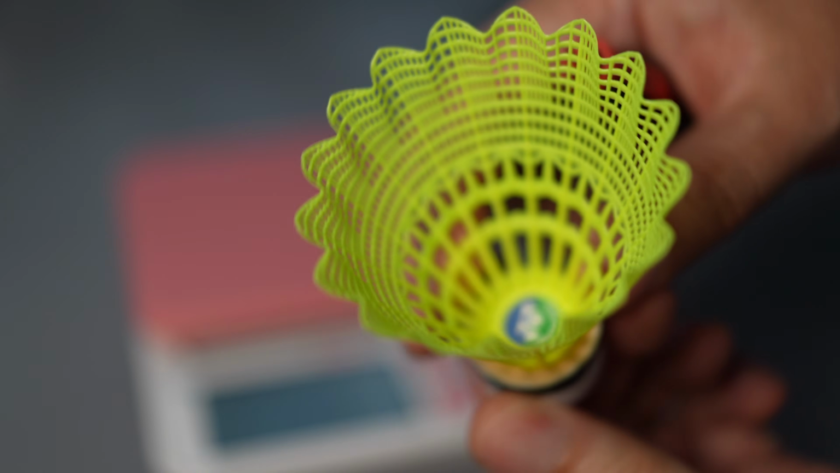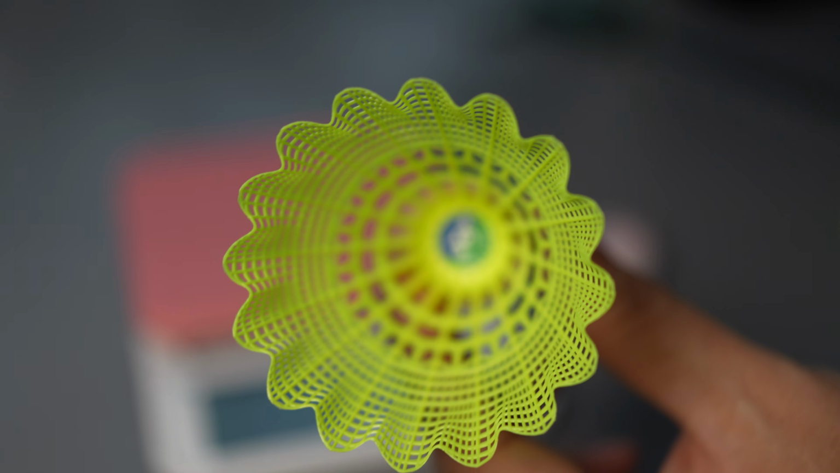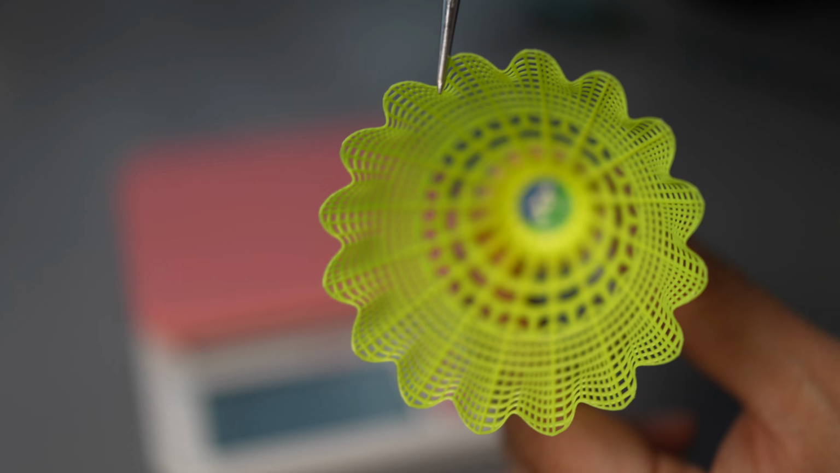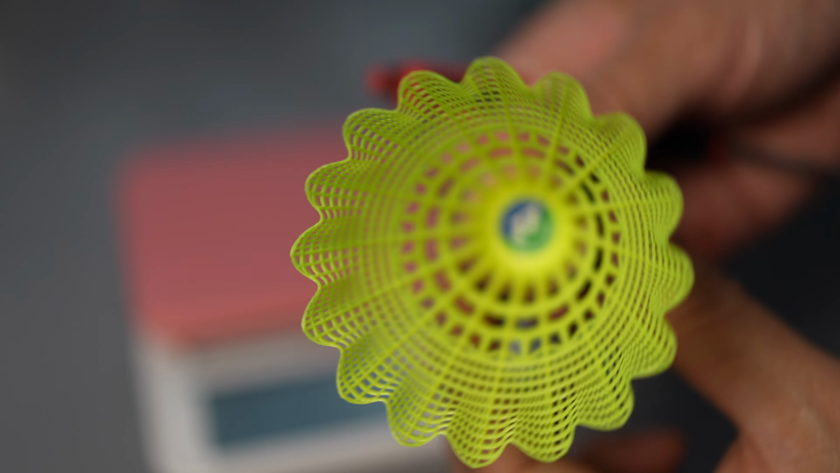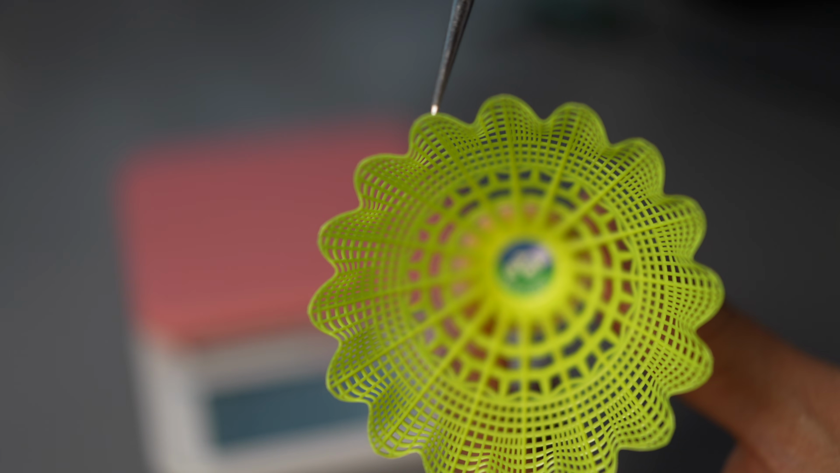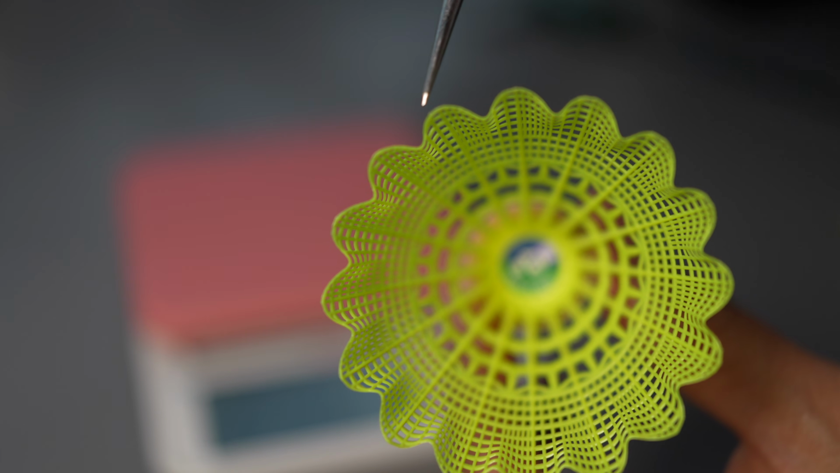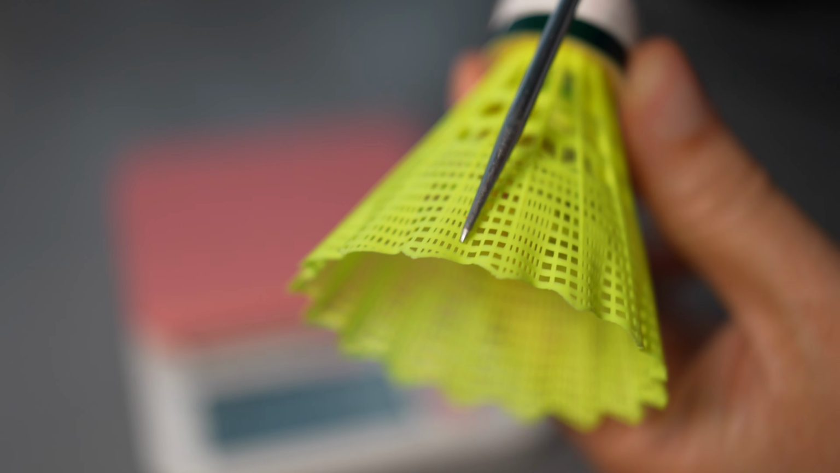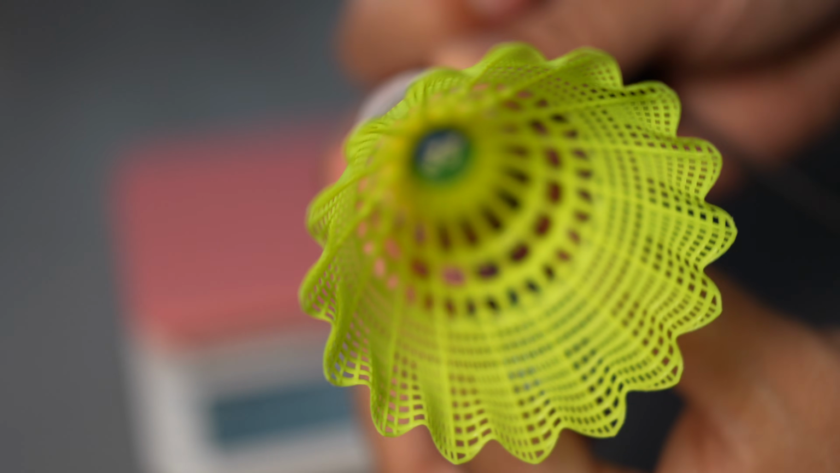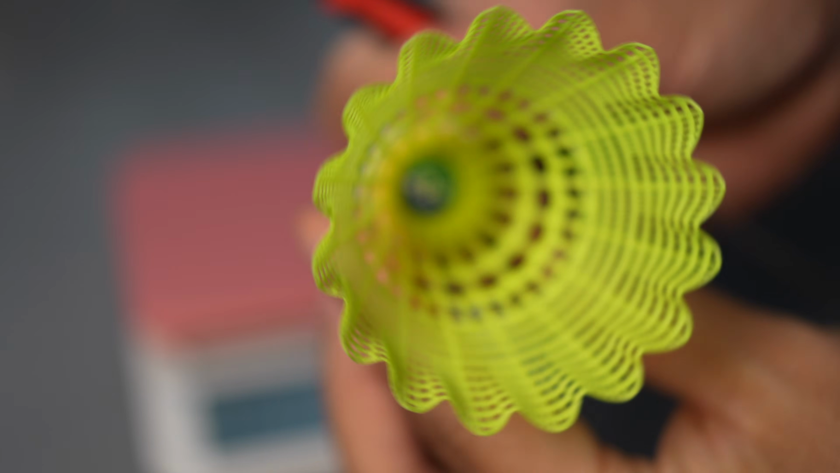And one more thing, if you look here at the curve, you see this curve is asymmetrical. This profile will help to create a spinning effect when the shuttle is traveling through the air. This one is longer than this side. The longer side also has a denser mesh here. So when it travels, if you push the shuttle in this direction, it will spin like this.